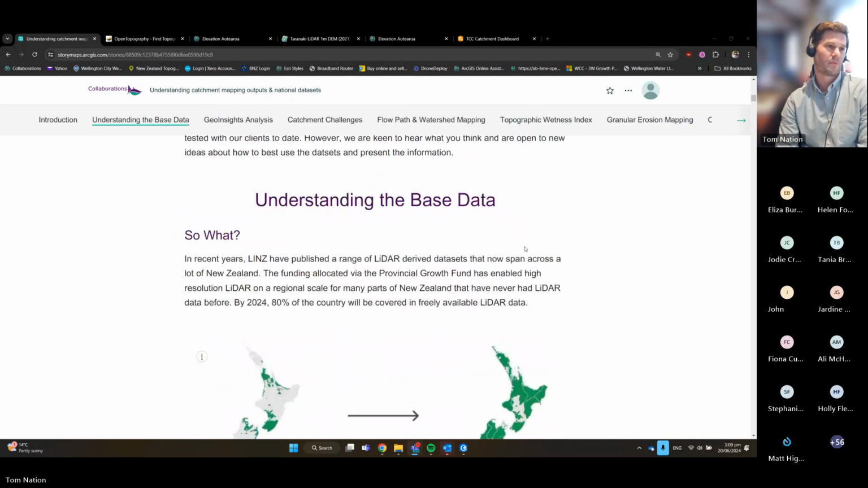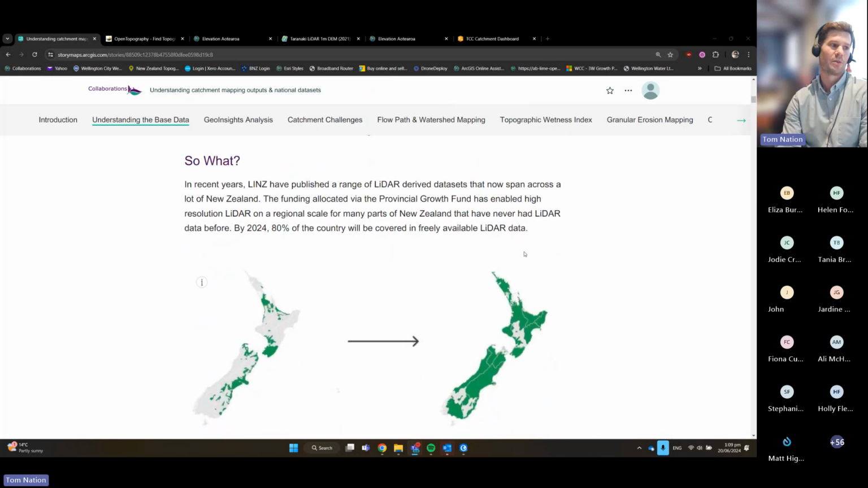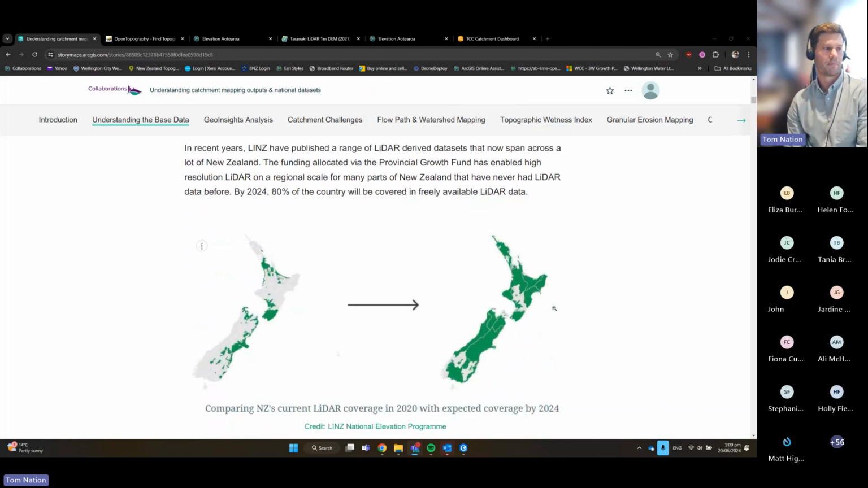So what is it? So what? Understanding the base information. In recent years, LINZ have published a range of LiDAR-derived datasets. And you can see in this image below, courtesy of LINZ, comparing 2020 to 2024 in terms of how much coverage we have with this powerful data and really high resolution information.